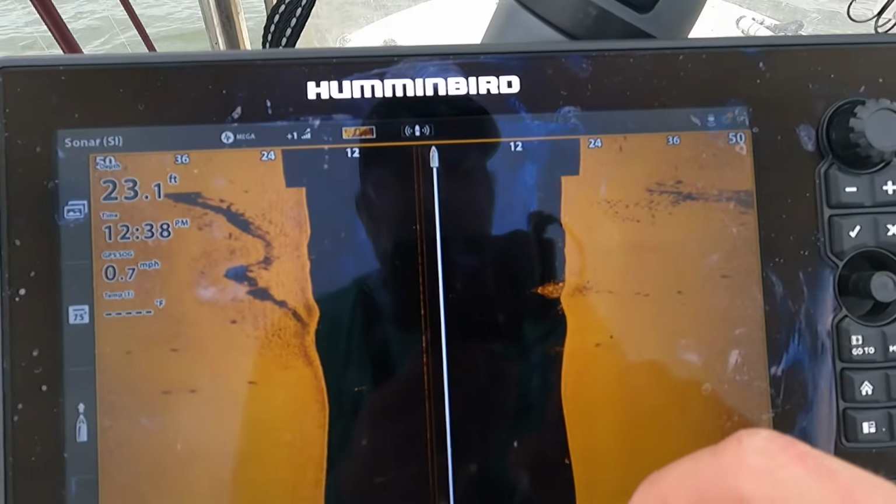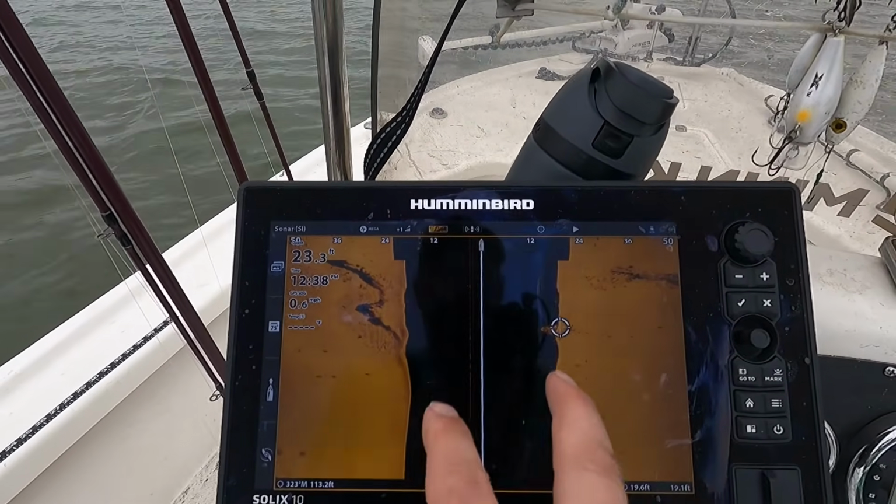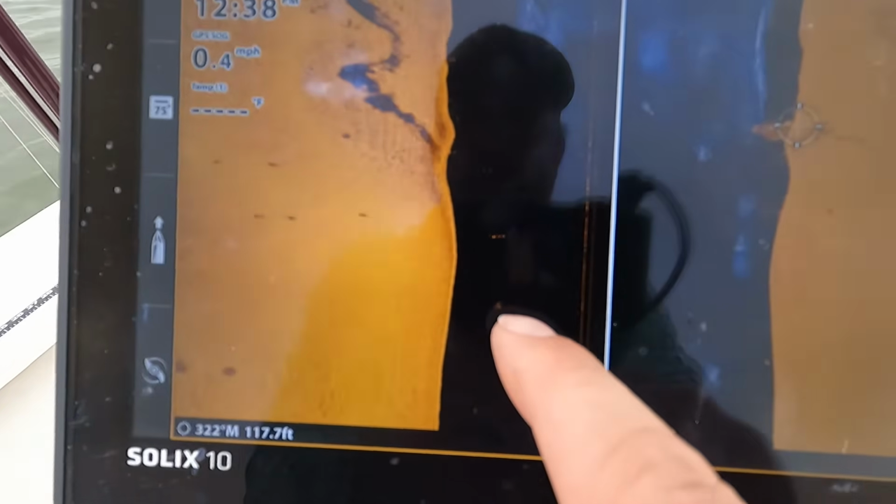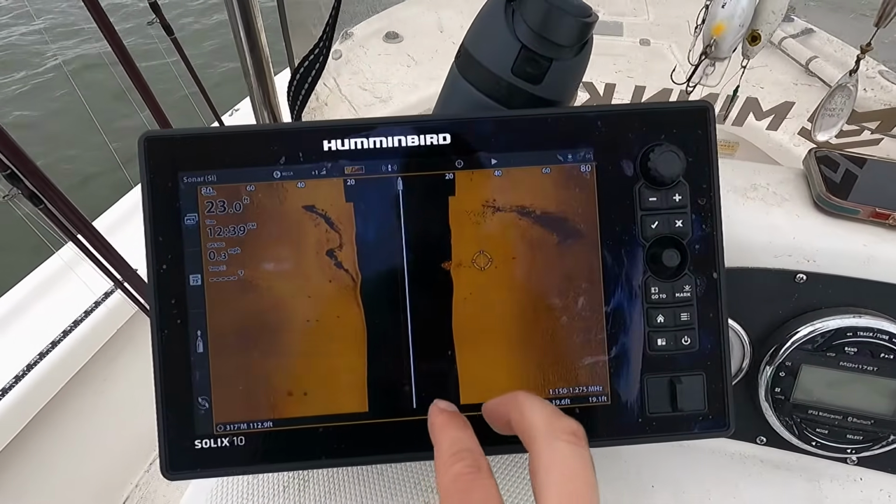So what are we looking at exactly? When you're looking at side imaging, the area that's in black is the area directly beneath the boat. That is the water column. So if you're seeing stuff like that and like that, those are shad or fish that are directly suspended underneath the boat. Once you understand that, you'll understand the rest. So again, water column underneath the boat.